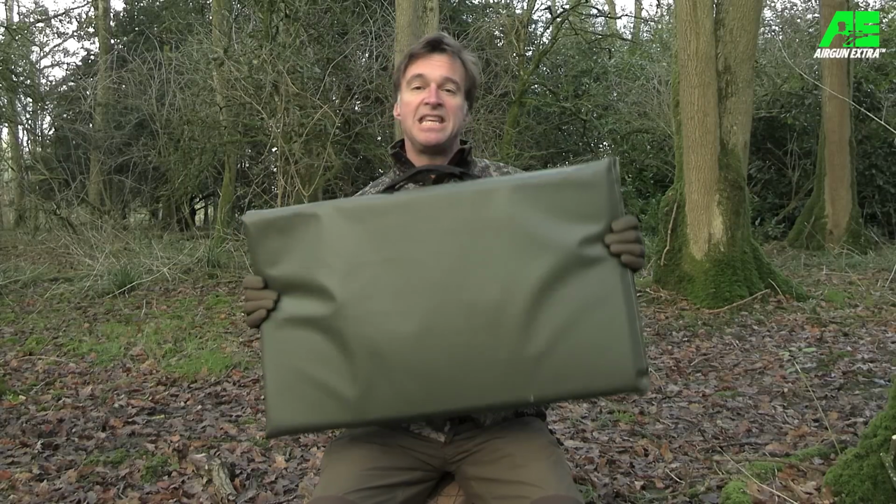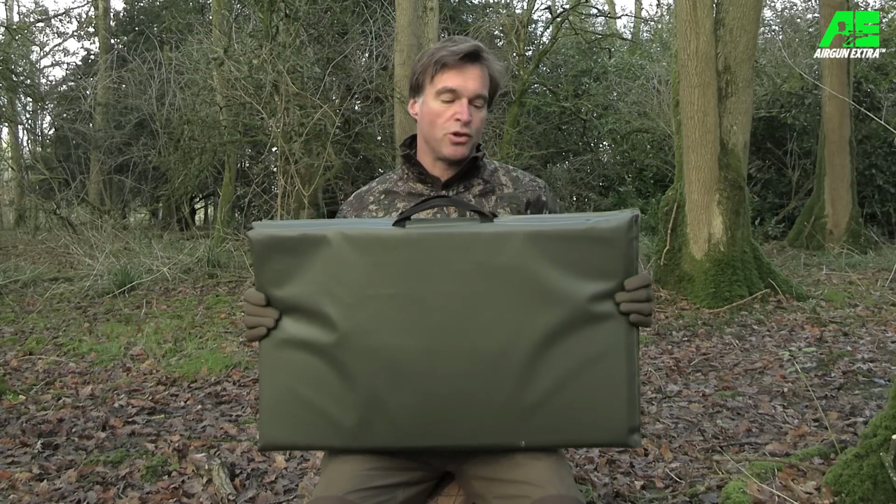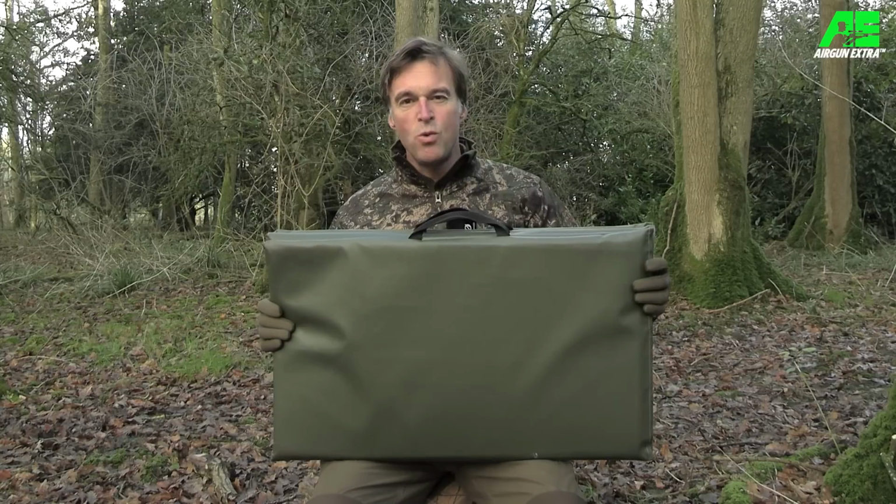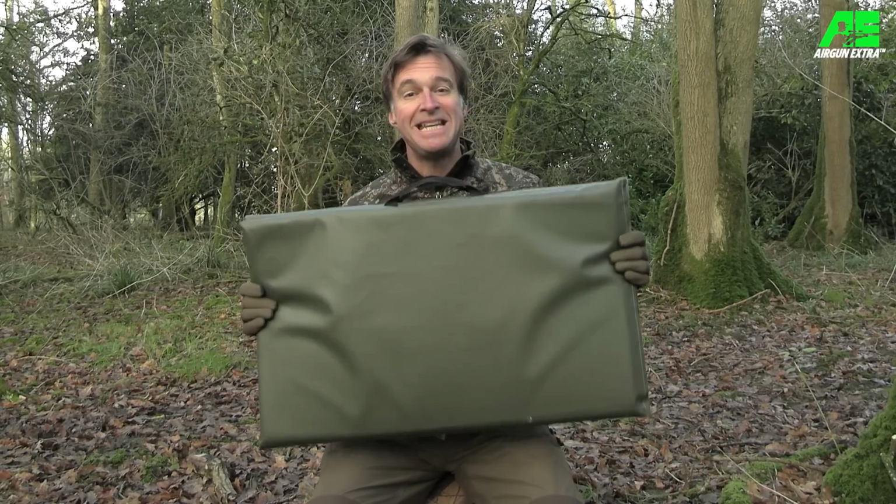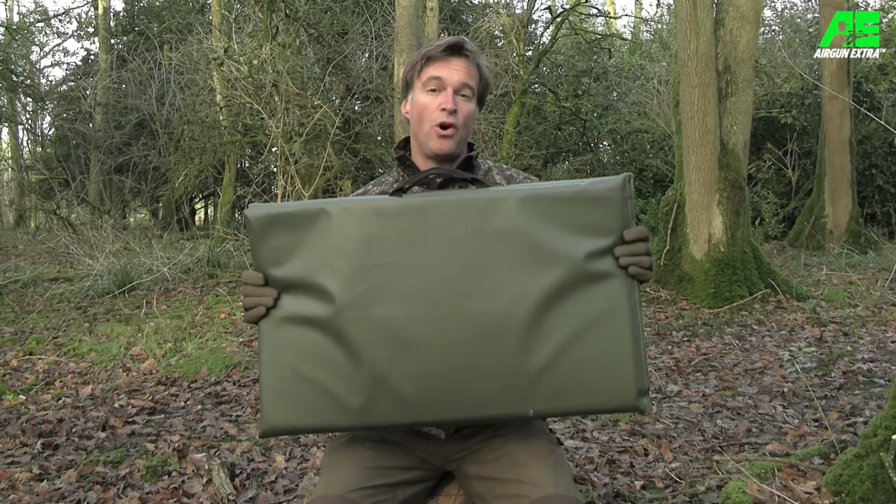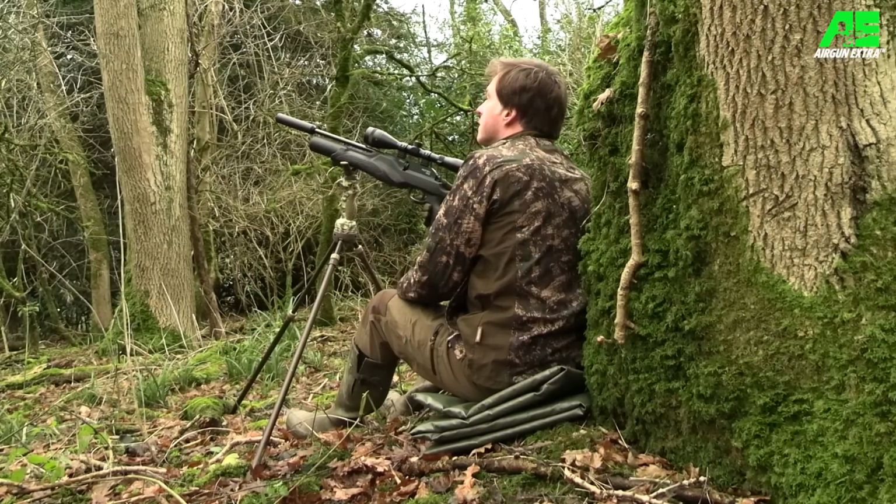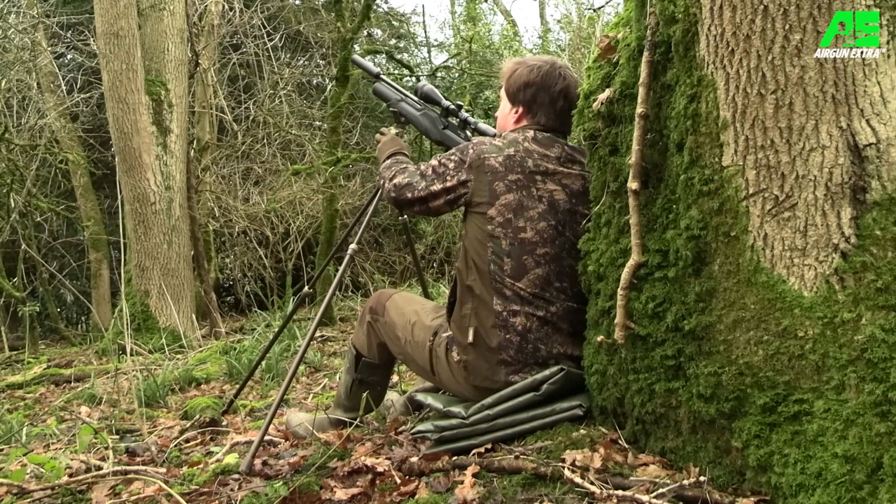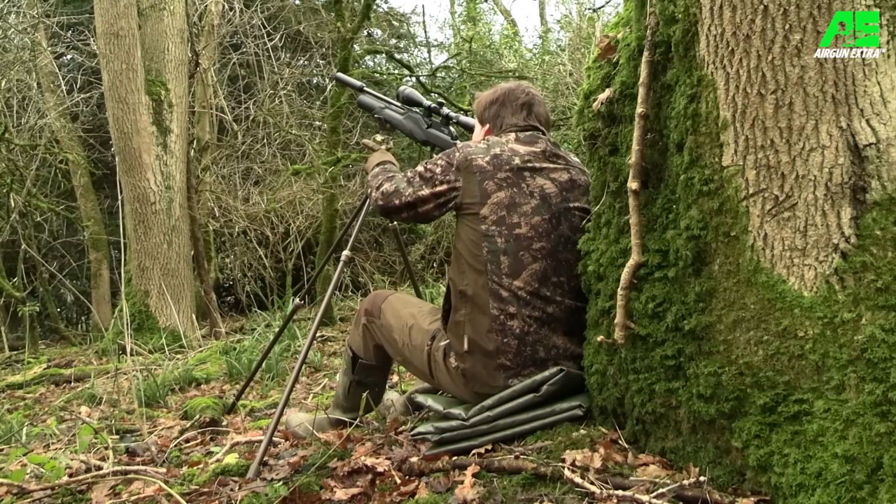Now I've said that this mat is great for taking prone shots, but it's far more versatile than that. Because it's waterproof, you can use it to keep your knees dry when taking kneelers on boggy ground, and because of that thick, comfortable padding, it makes for a brilliant cushion to sit on either when you're waiting in ambush and when taking those all-important sitting shots.